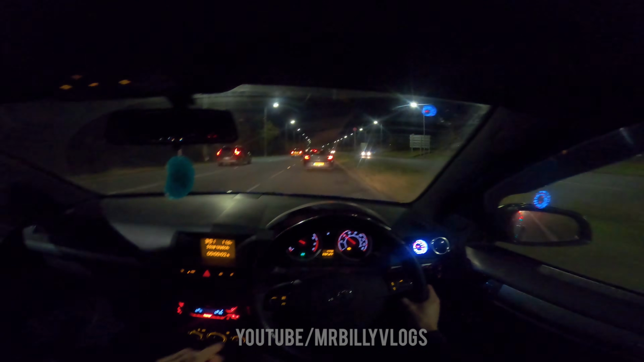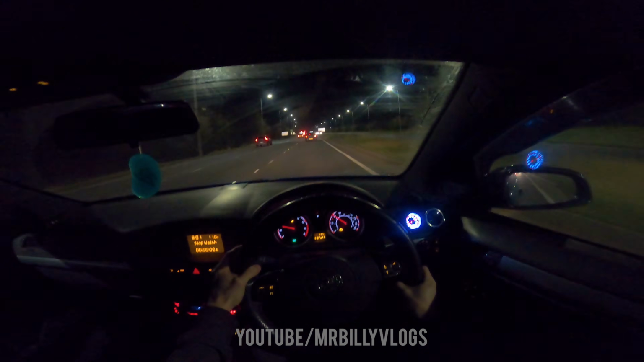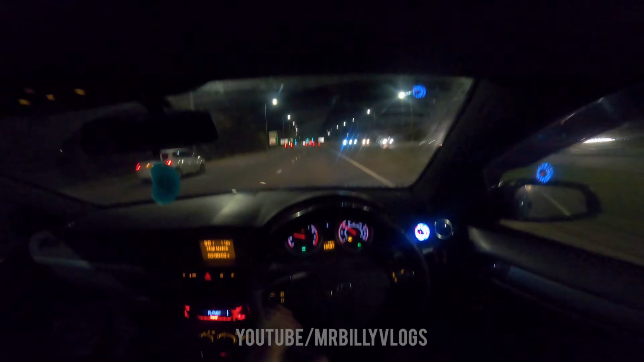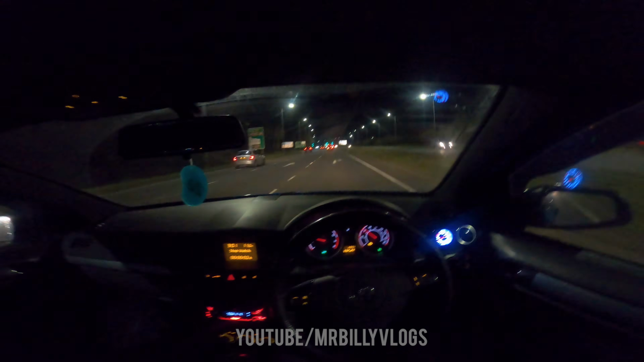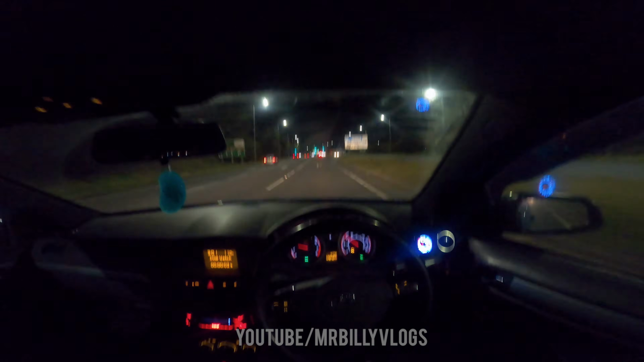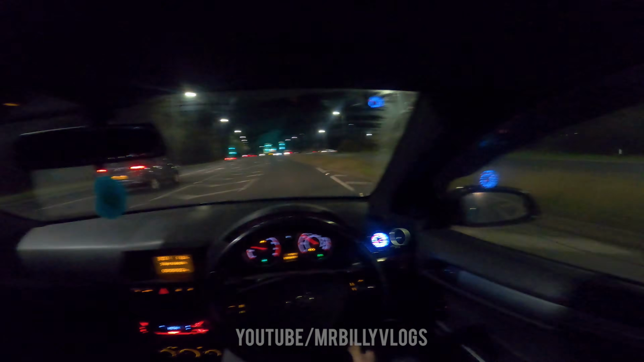Got 2 pops then. Now if we just hold down this button here on this stalk, we're now in cruise control. My foot's not even on any pedals. We're chilling in cruise control, going 40 miles an hour. Honestly, it's annoying that it's in this car, but it is a luxury. When I do drive this, I can just whack cruise control on and we're straight chilling. Honestly, the daily needs this.